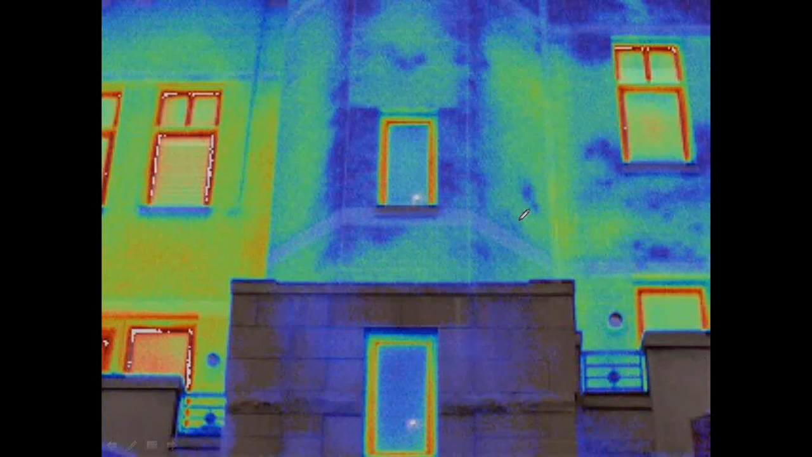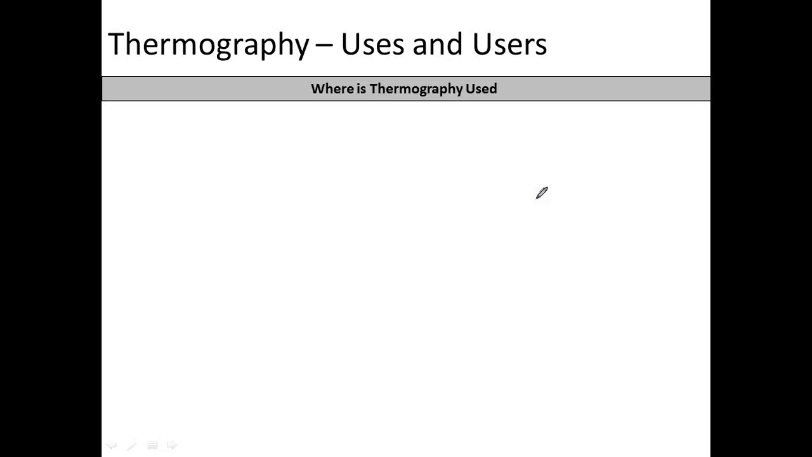Here was an expensive condominium in Chicago. The surface was made of limestone. It was treated to be non-absorbent to moisture. Of course, these cool areas are all significant areas of moisture infiltration into the surface, causing significant damage on the inside. This facility is going to have to completely reface their buildings.